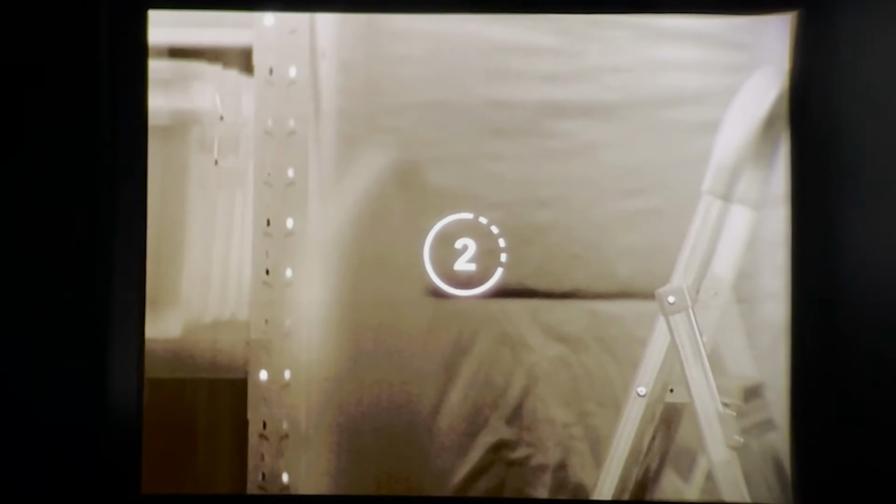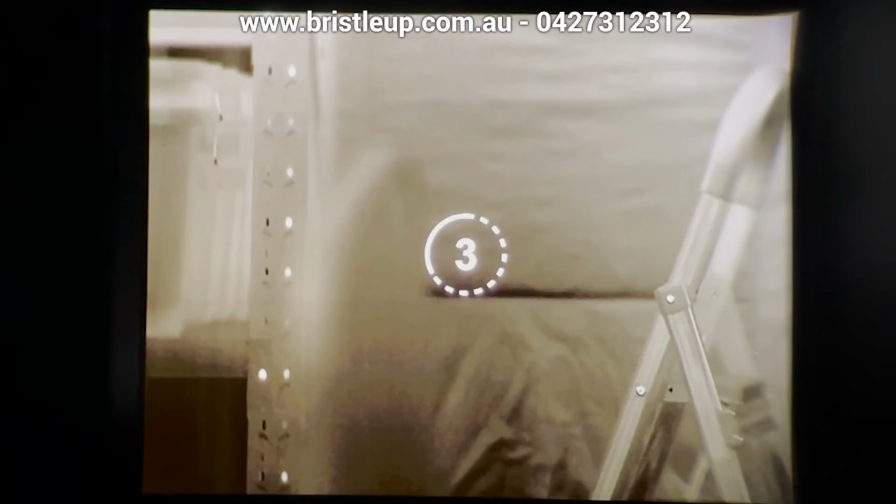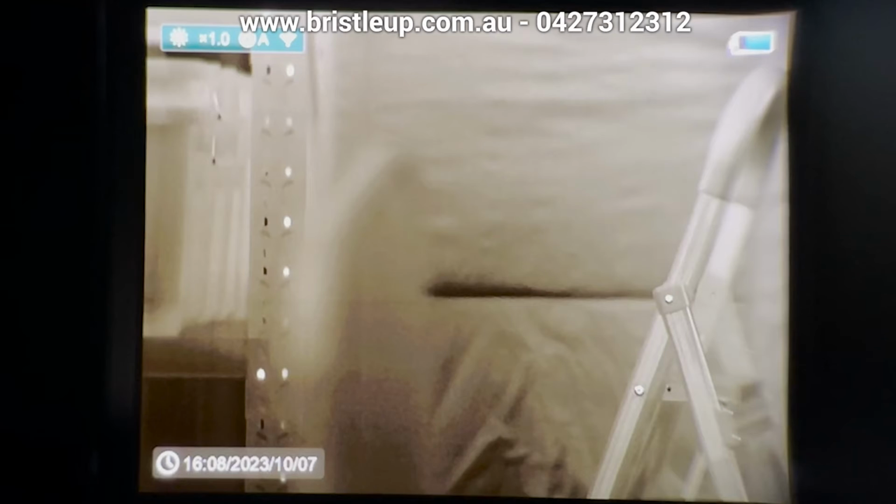To turn the screen off but keep the thermal on, a single press on the power button will turn that screen off, and a single press will bring it back. Now to turn the thermal off altogether, you'll press and hold, and you'll have to hold it for the full 3 seconds. If you stop before the full 3 seconds, it won't turn off. That's handy if you bump it. Now we're going to shut it down, and it's shut down. Now to turn it back on, we press and hold the power button, and now we are back in action.